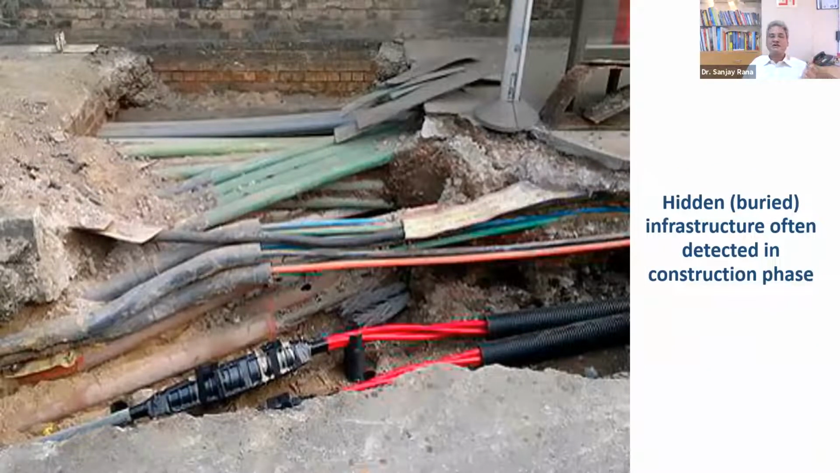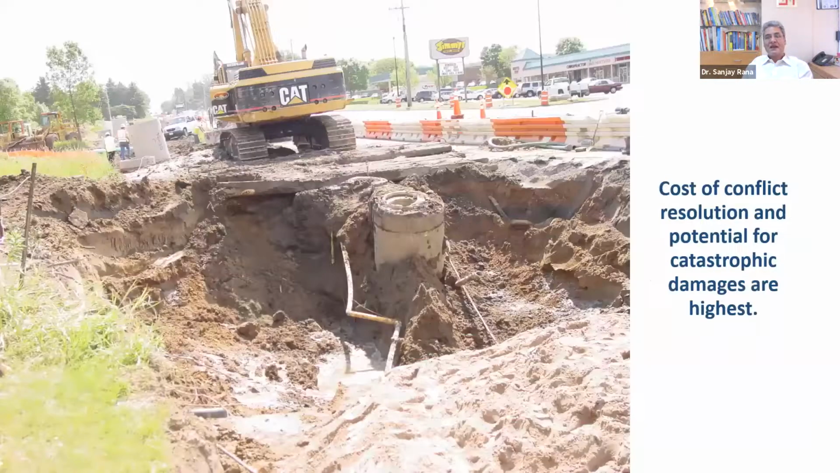This is a story which is common the world over. I don't need to elaborate any further on this. Now, the problem is that the cost of conflict resolution and the potential for catastrophic damages are the highest at this stage. Because what has happened is you have already planned your activity. You have decided that this is where, let's say, I'm going to put the foot of the bridge, or this is the route which I'm going to take for my tunnel or my pipeline or whatever. Your machinery is there, your plan is finalized, your construction crew is there.